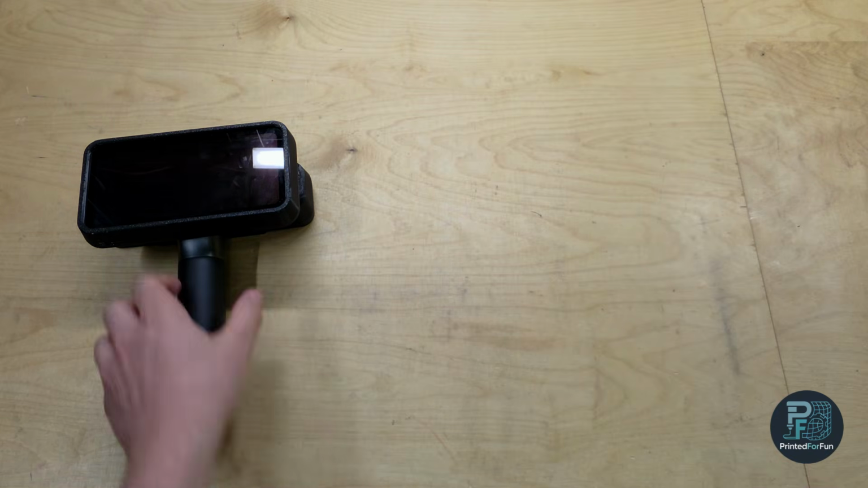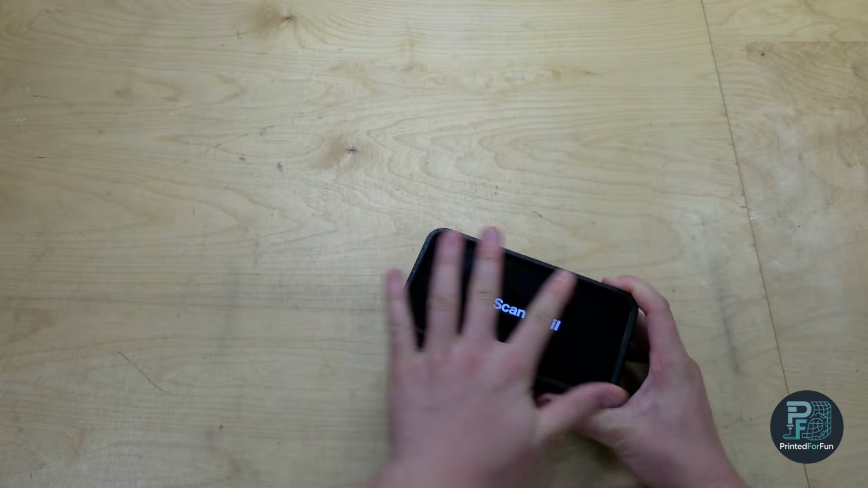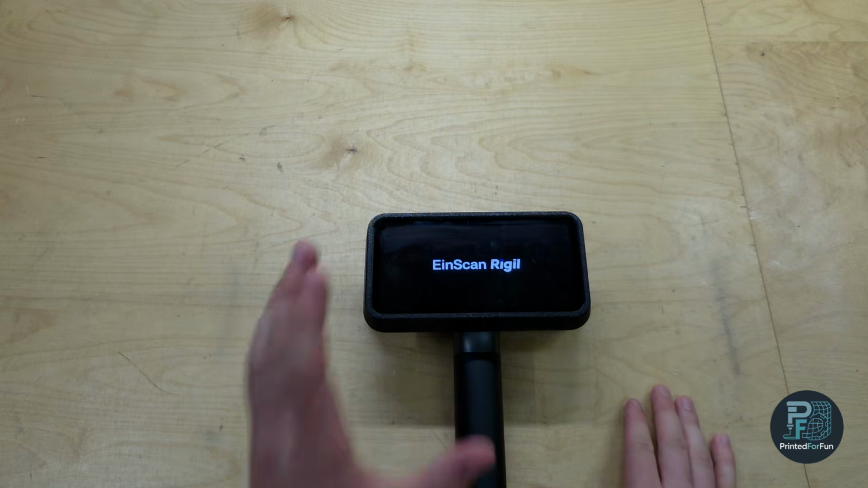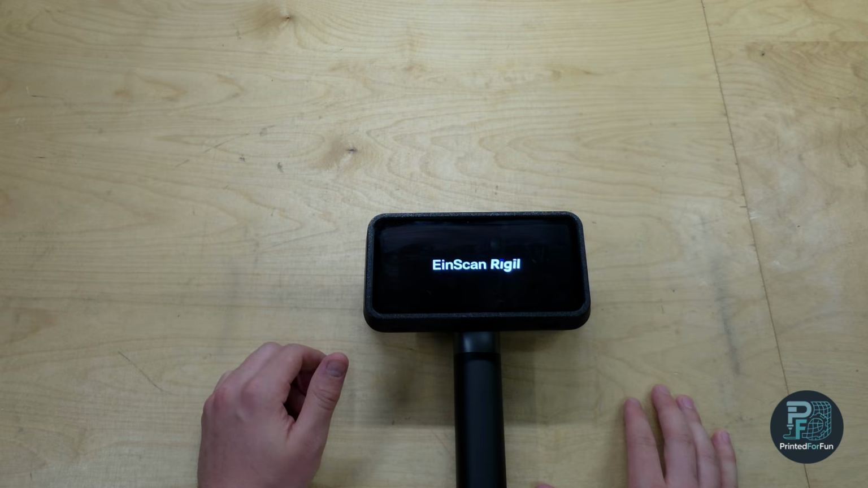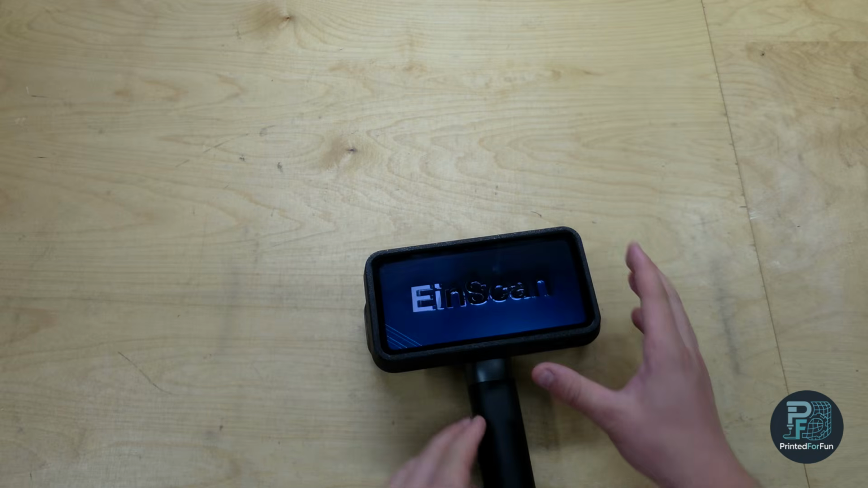Now maybe about where I scan with the Rigil in recent times. So now let's turn it on. I won't be doing a guide on how to use the Rigil now. I hope it's clear. I already did a guide, an initial unboxing tutorial, and I won't repeat this section. But just to show you a bit of the Rigil.